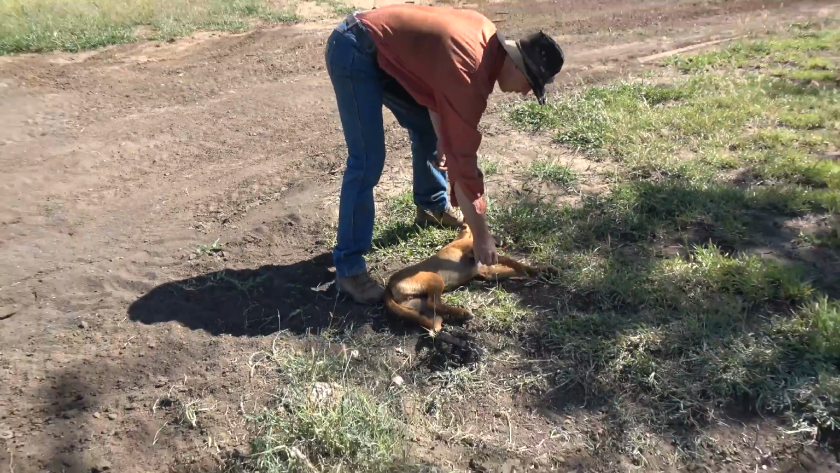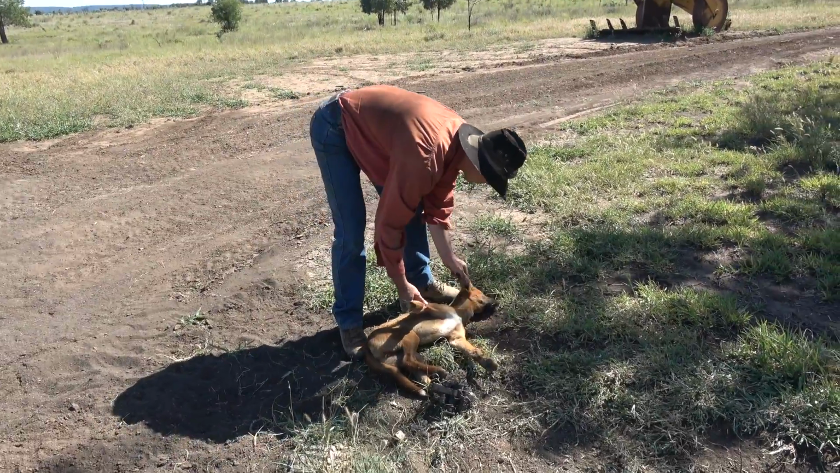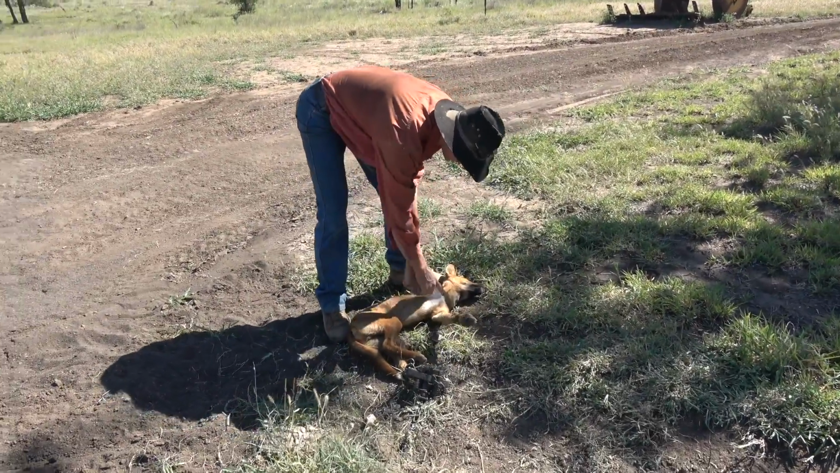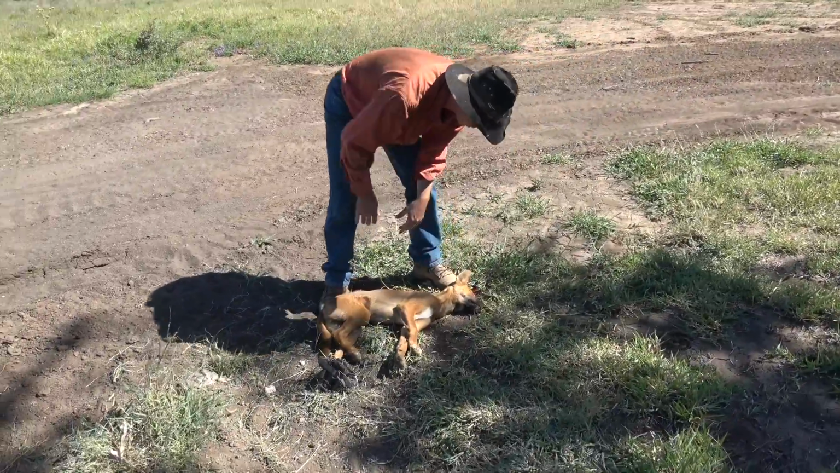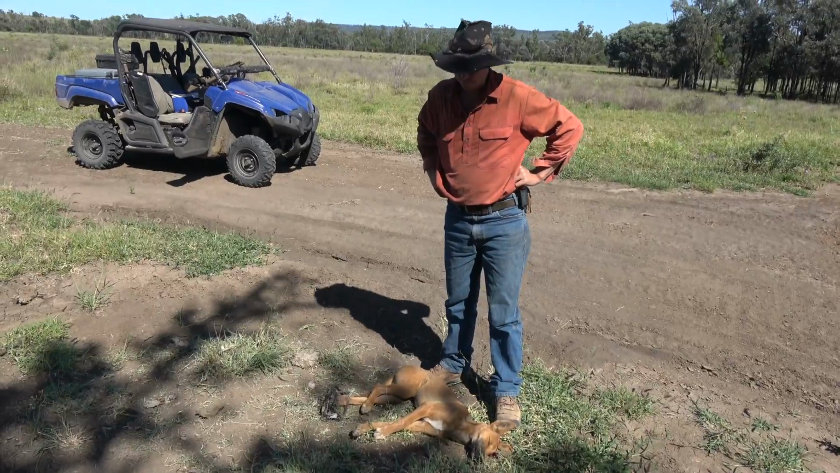Young male. Nice. Nice white under his breast here. Black muzzle. Also, that's a proper dingo.